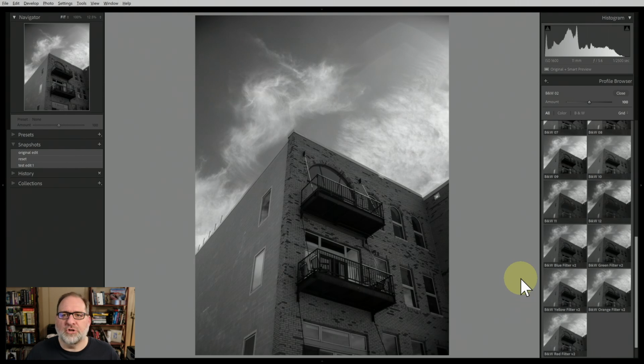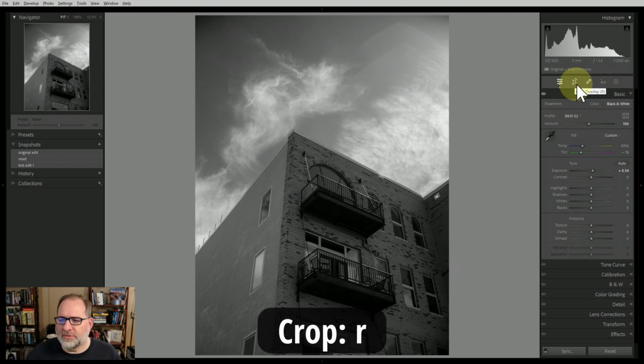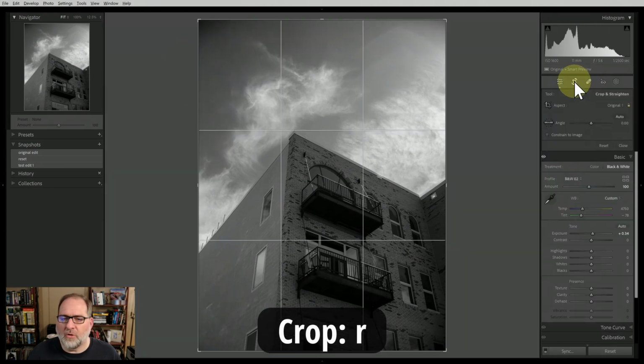I think that this number 2 is a good starting point. It gives me a good balance of tones in the building as well as the sky. So let's close down the profile browser. We will use B&W number 2. The next thing that I want to do is crop the image. So let's go into the crop module. You can select crop overlay here or hit the R key. This will bring up the crop tool.